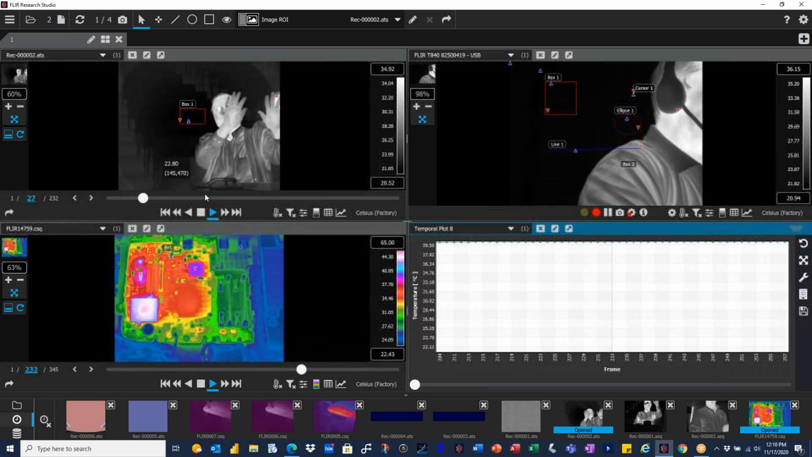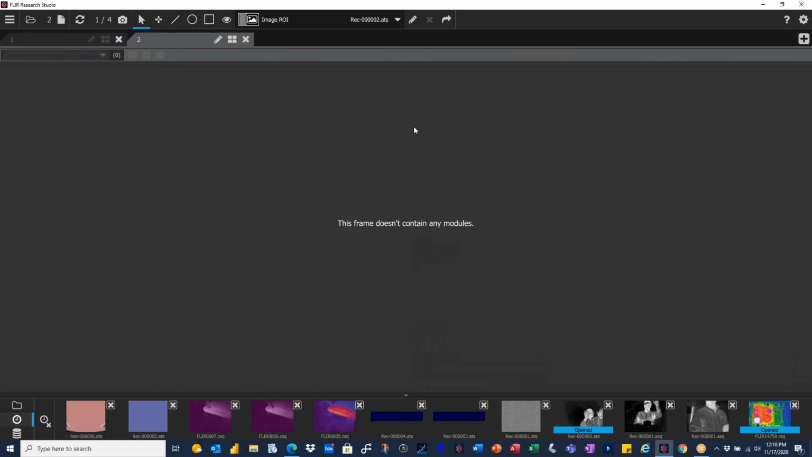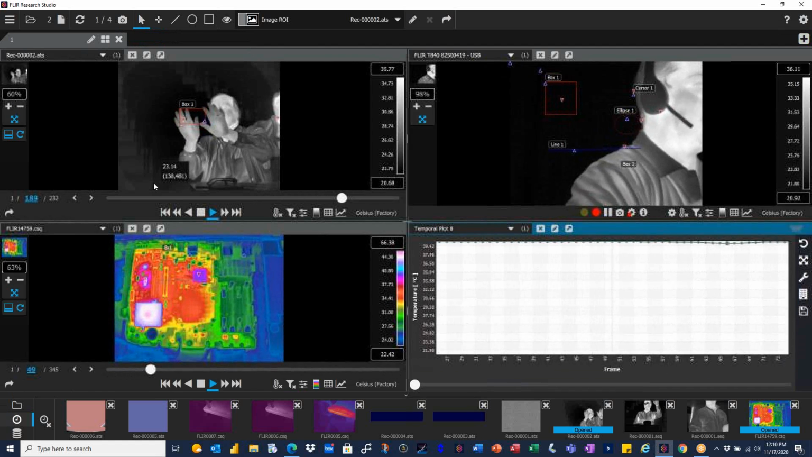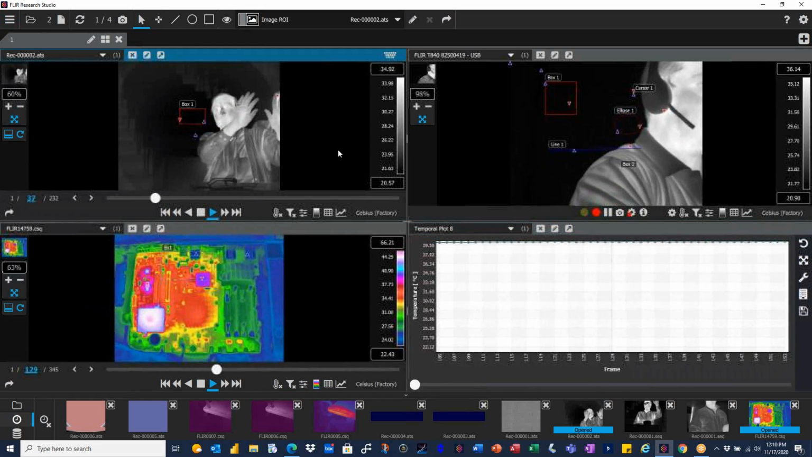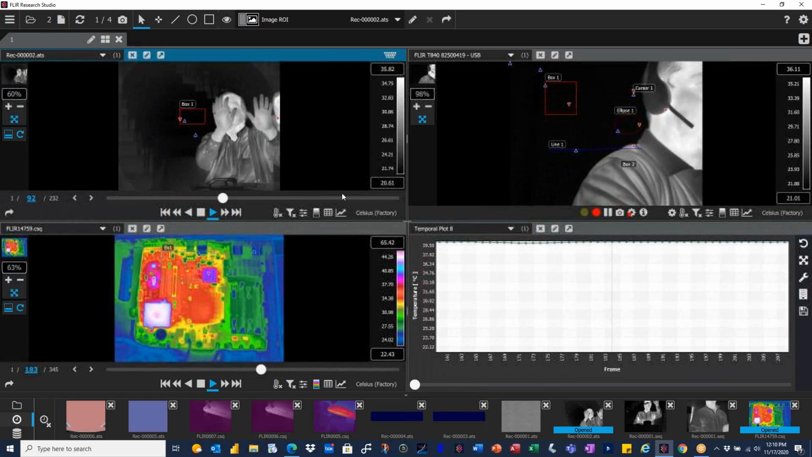Let's say you want more space. You say, I need another tab window. Well, that's not a problem. You just add a new tab, and now you have a new workspace. All these workspaces can be saved. So if more than one person is working with the camera systems for different applications, they can save them as a workspace. Everything you've done with level, span, palette adjust, and all that will be saved into your next recording event.